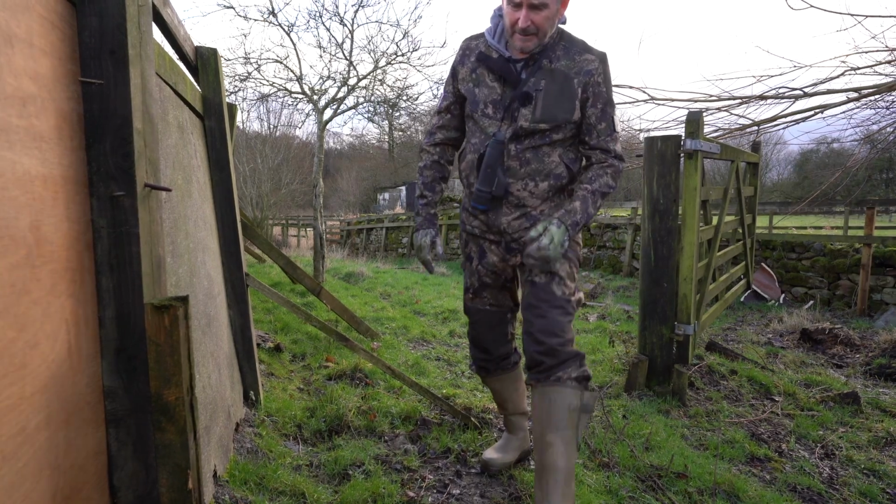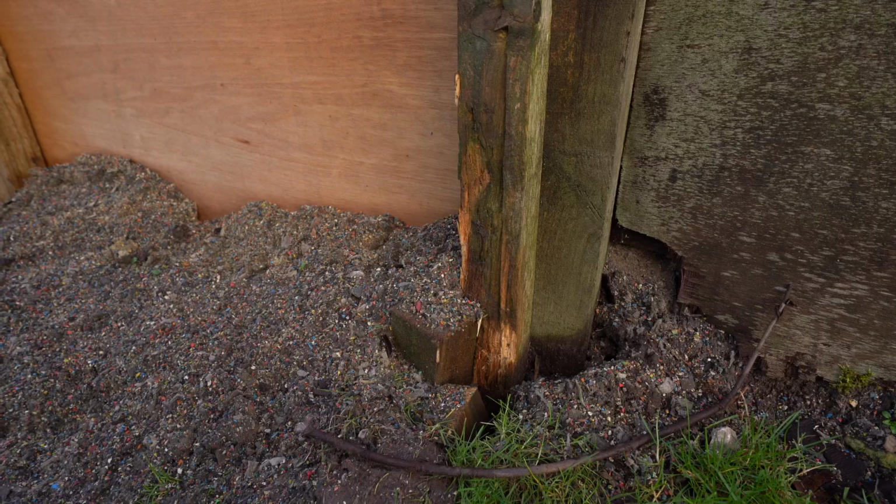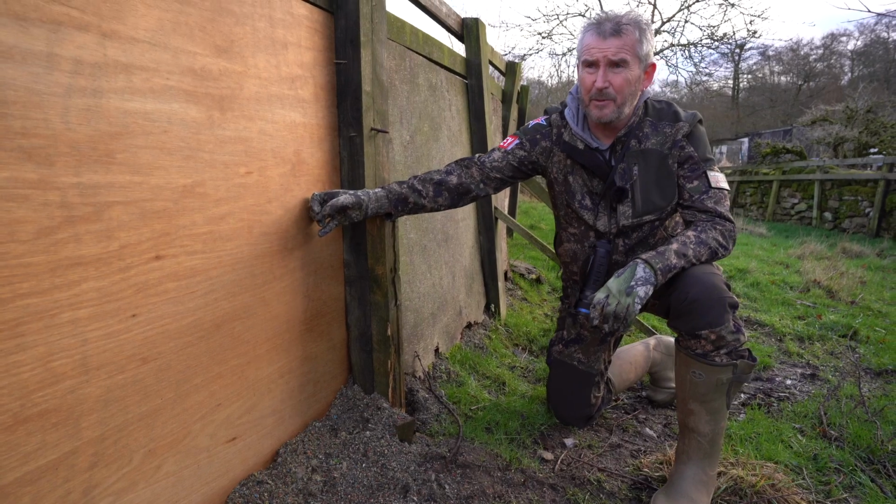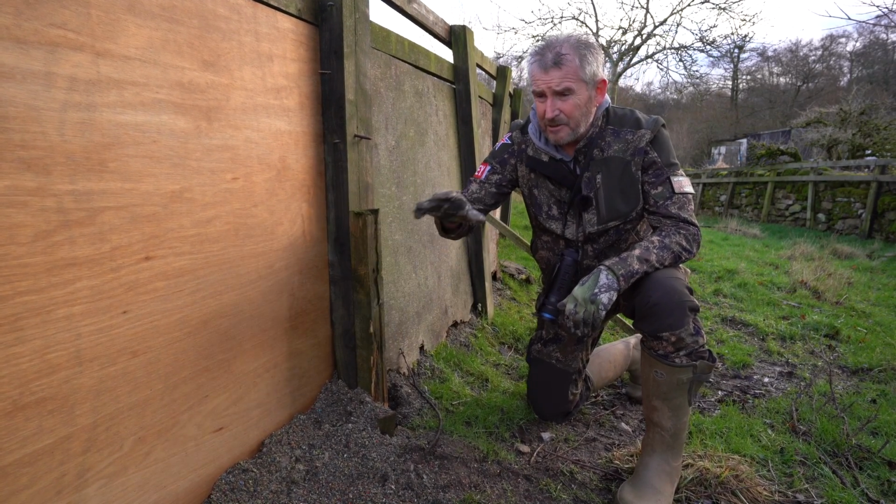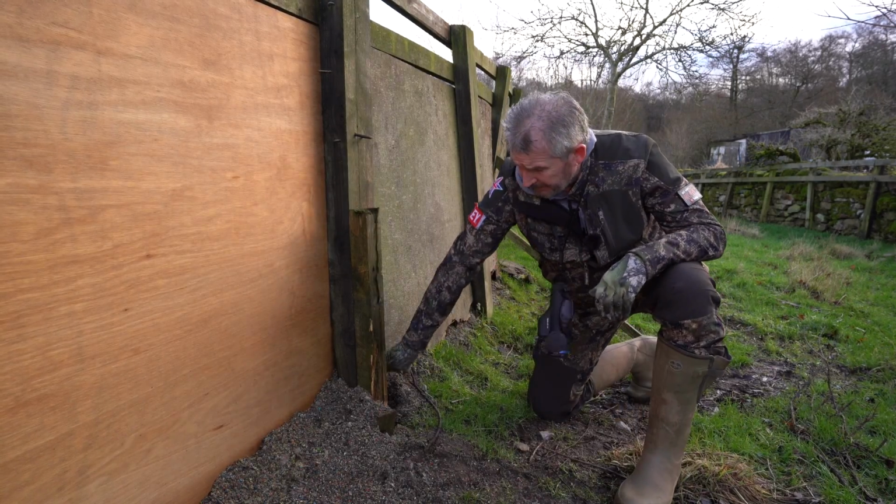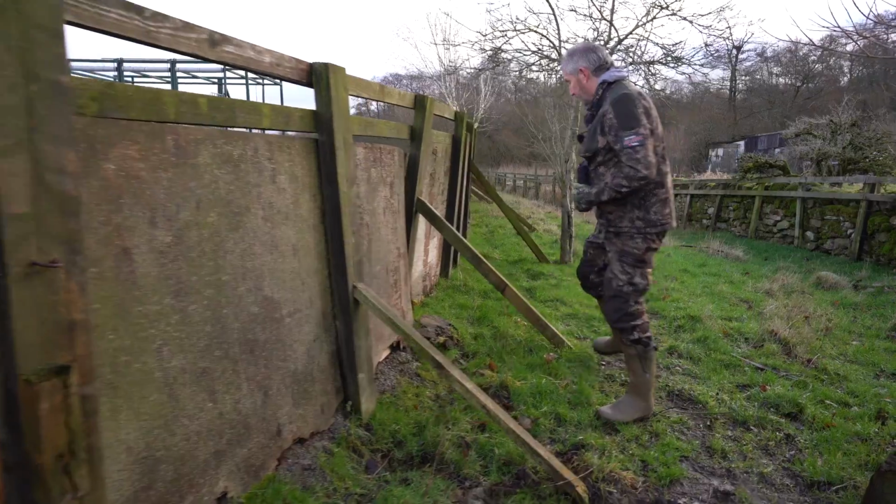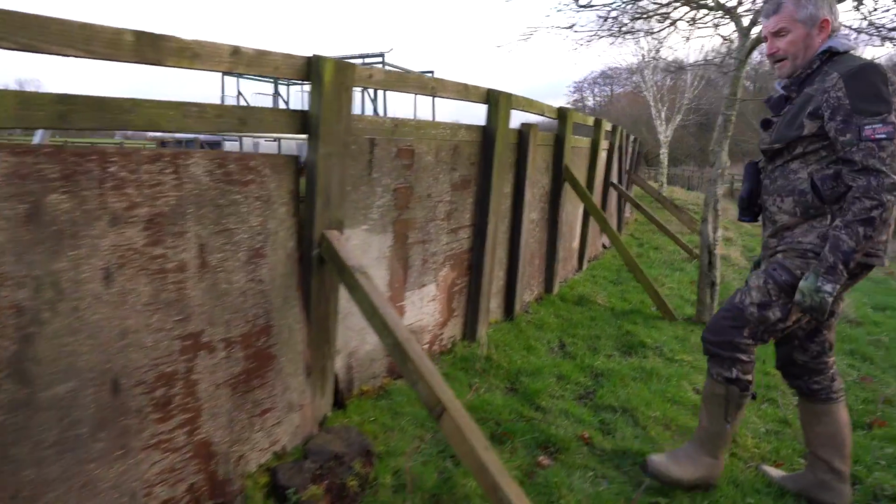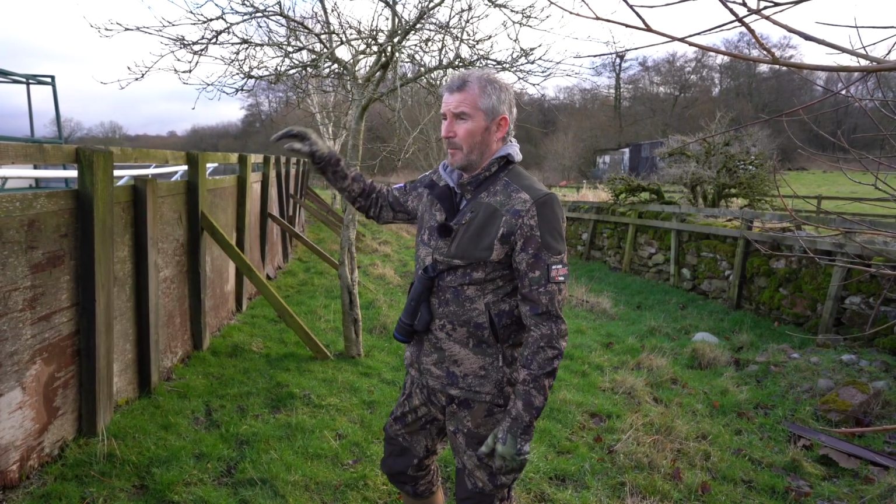While we're here, I think you can see it looks like someone's been chewing. There's some new fencing being put up because of the wind, and this is where the rabbits were getting in. So now they'll move from here to somewhere else, but you can still see all the way down here. There's gaps all the way down. There's one big enough here to get a rabbit through. There's quite a few all the way down, so that's what we need to be looking at. You've got to work out where they're coming from and how they're getting in.